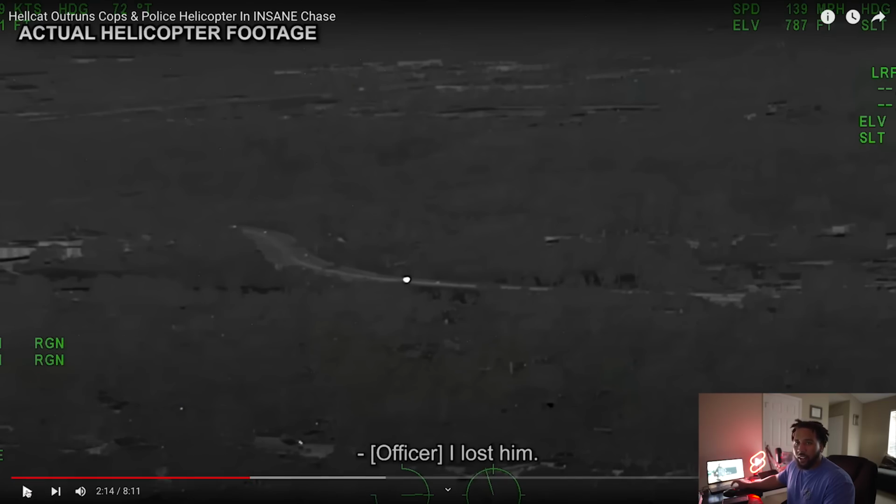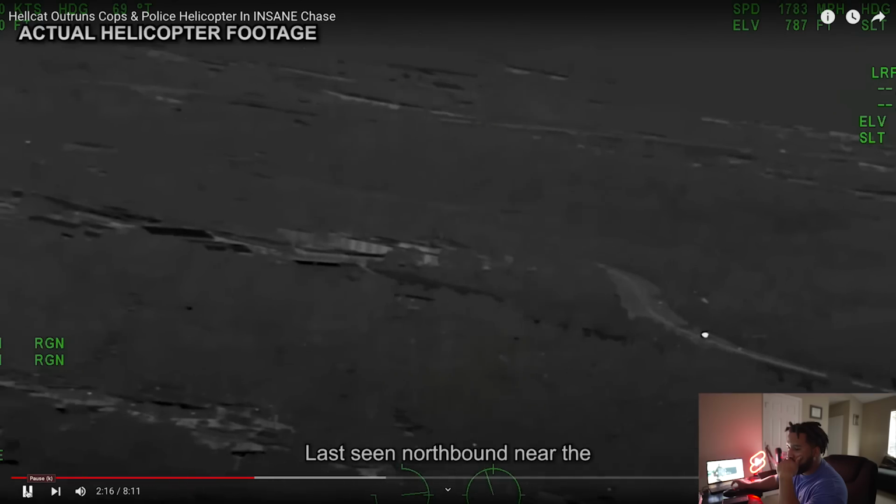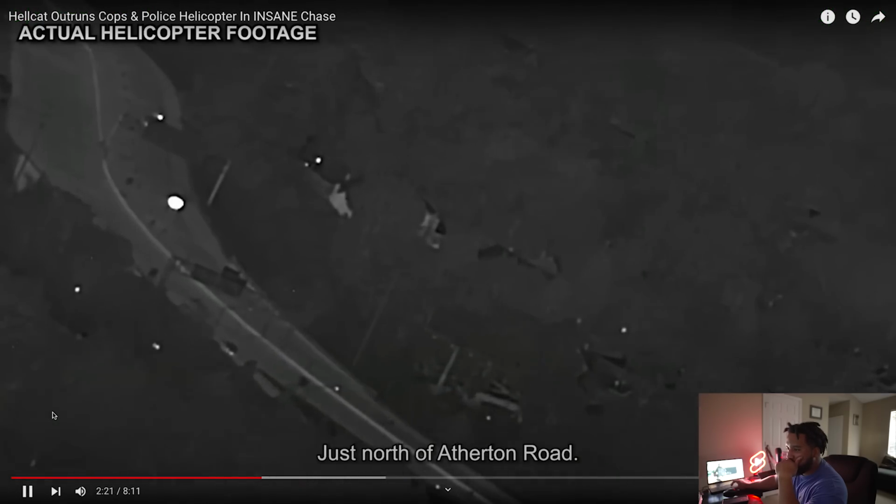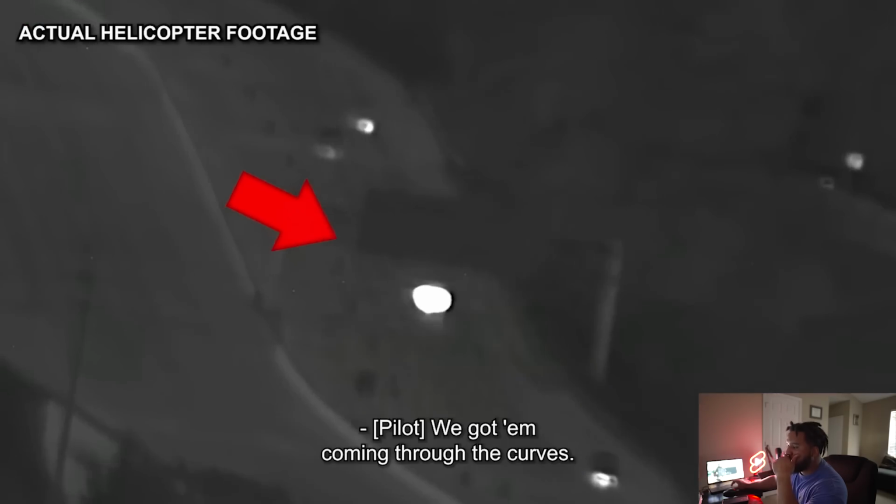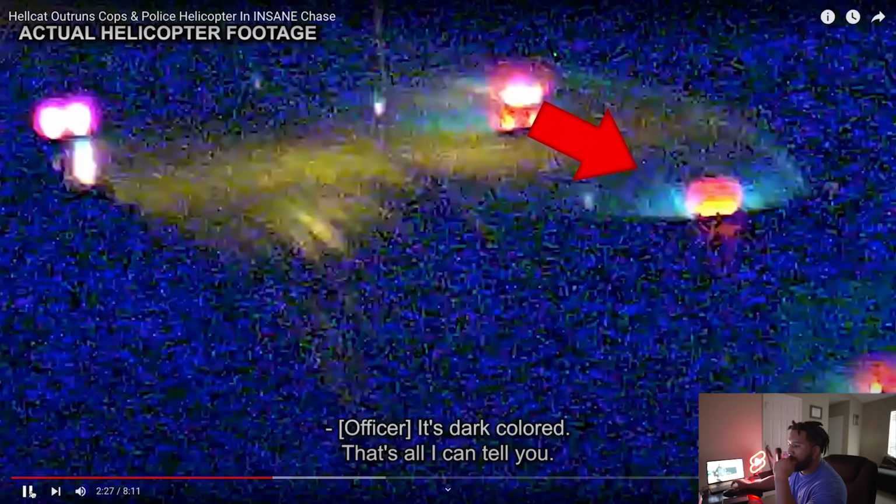That's infrared technology. I lost it. Last seen northbound near the lake. I'm not sure which one it is, just North Addison Road. We got him coming through the curves. It's dark color, that's all I can tell you.